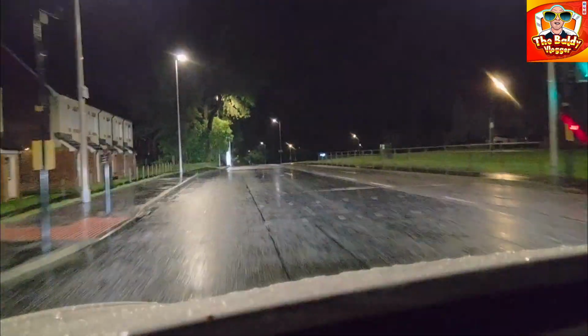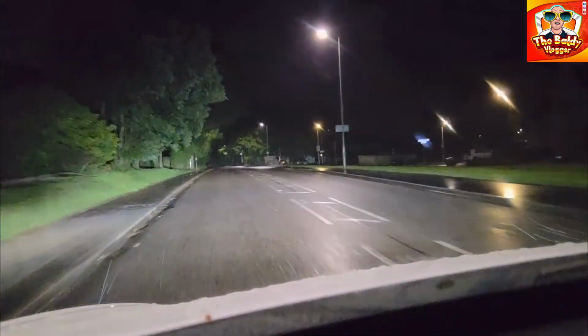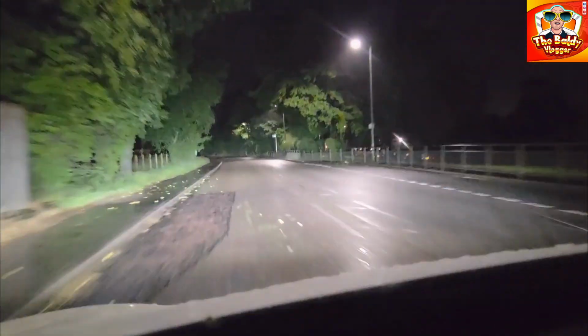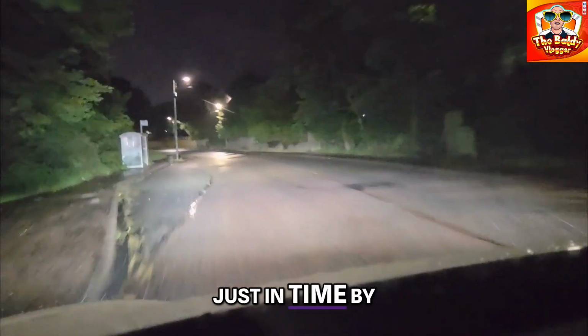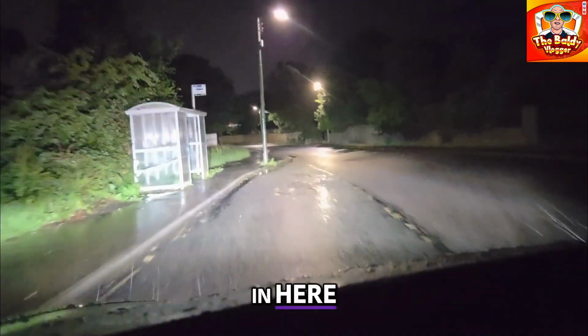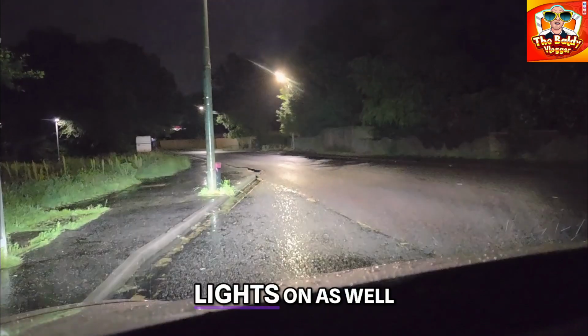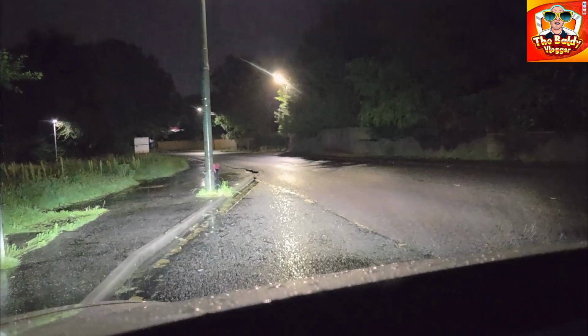Oh, maybe. Oh, it's about to drop. About to drop my camera. Keep watching. We'll fix it. Oh, here's a lay-by, here's a bus lay-by. We've got a lay-by just in time by the looks of it. Let's get in here, fix the camera. The hazard lights on as well. Oh. Bear with me.